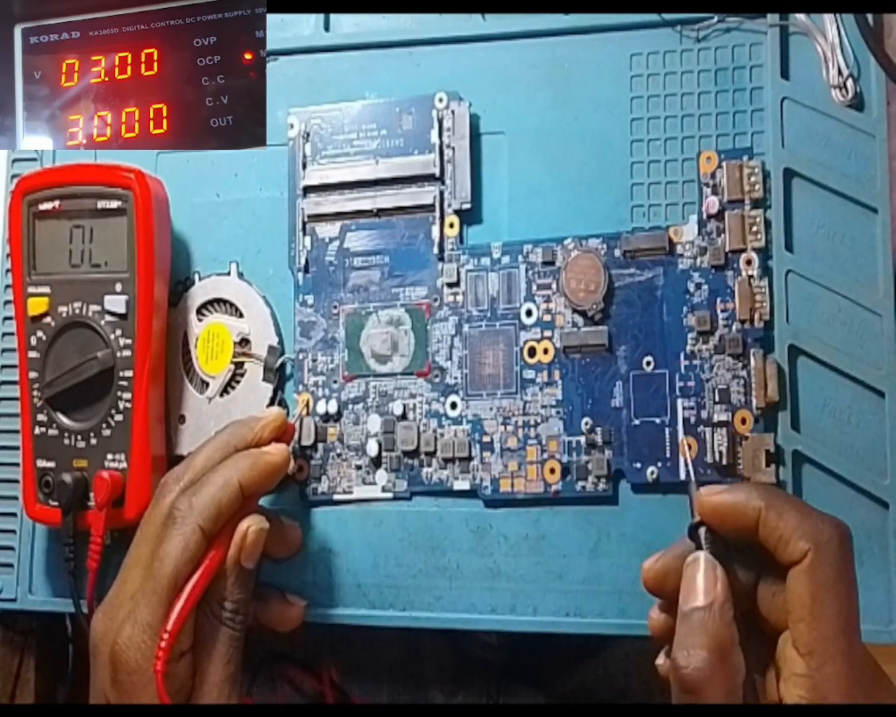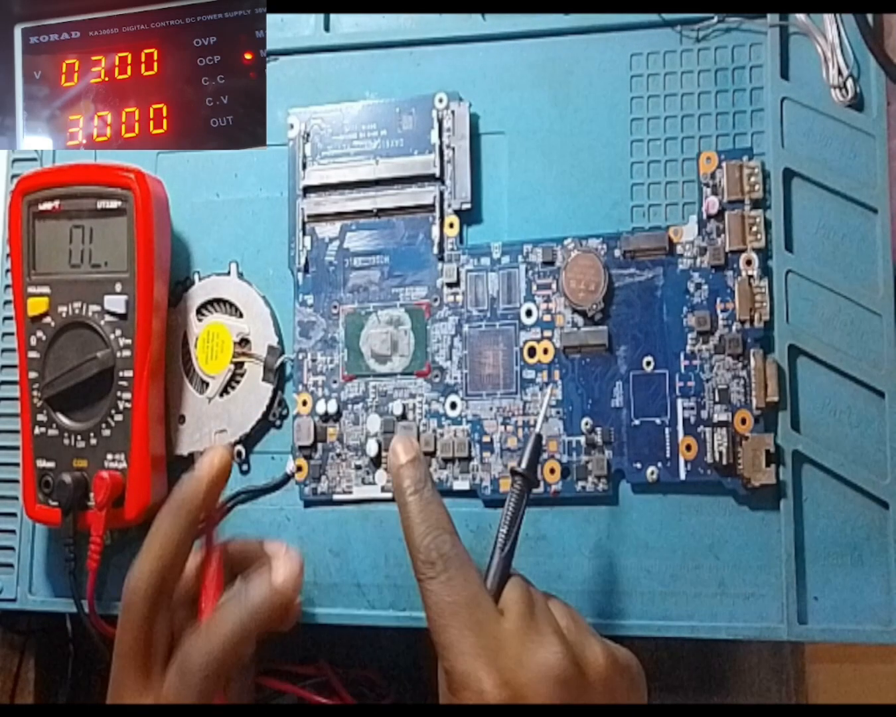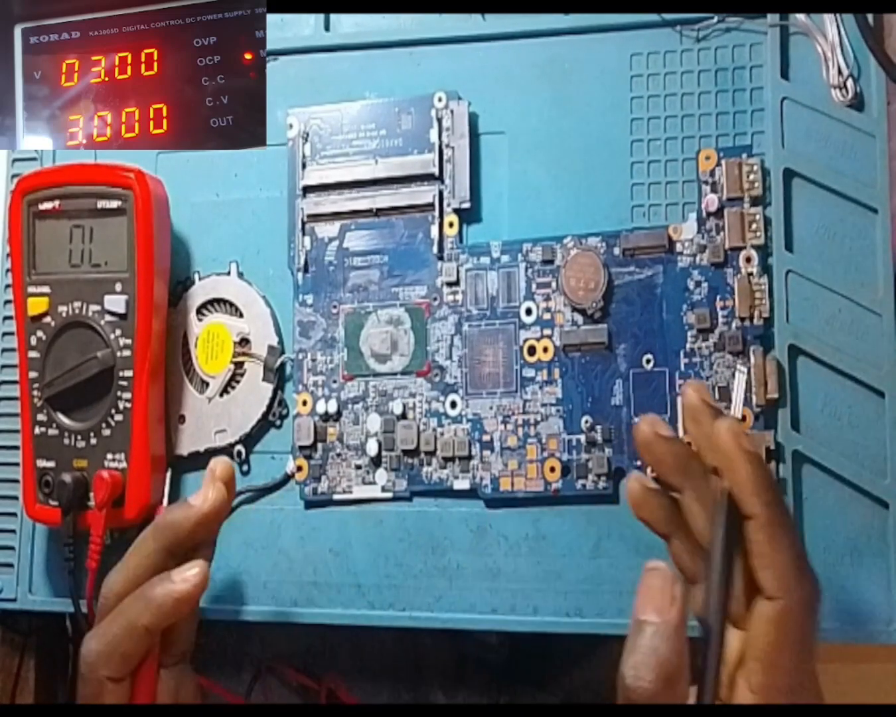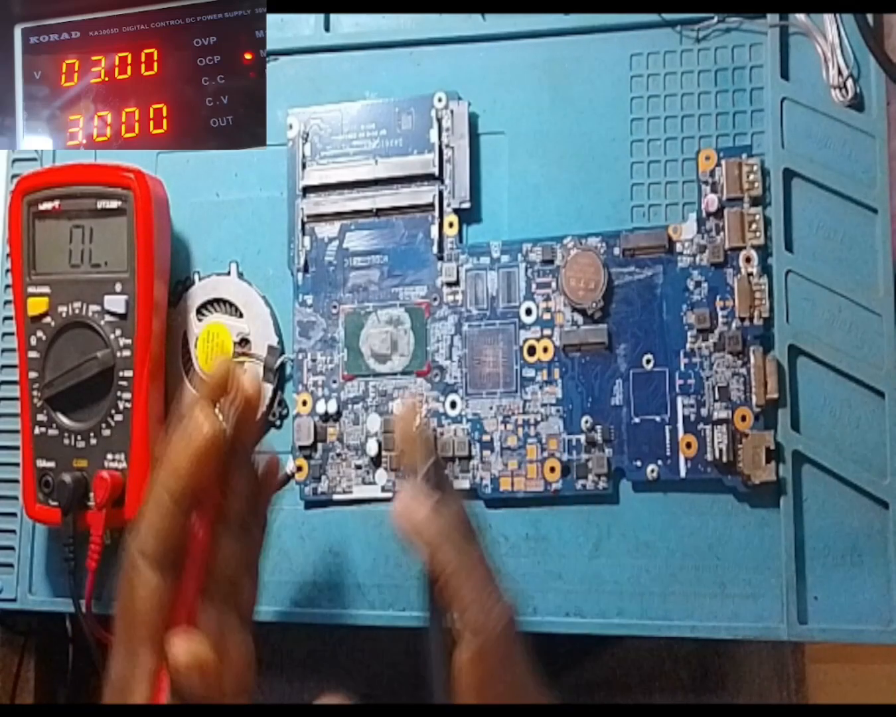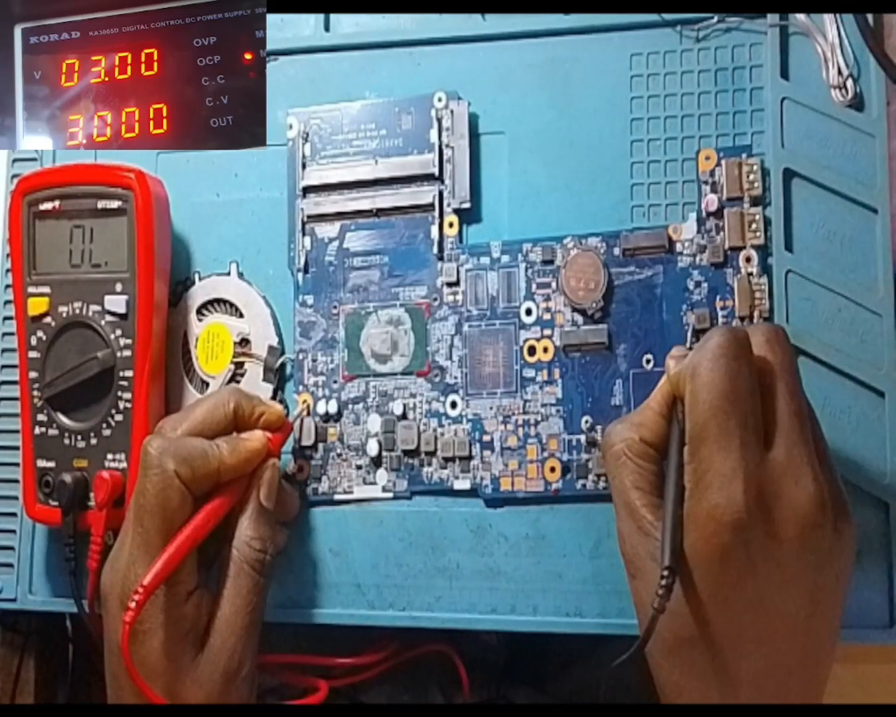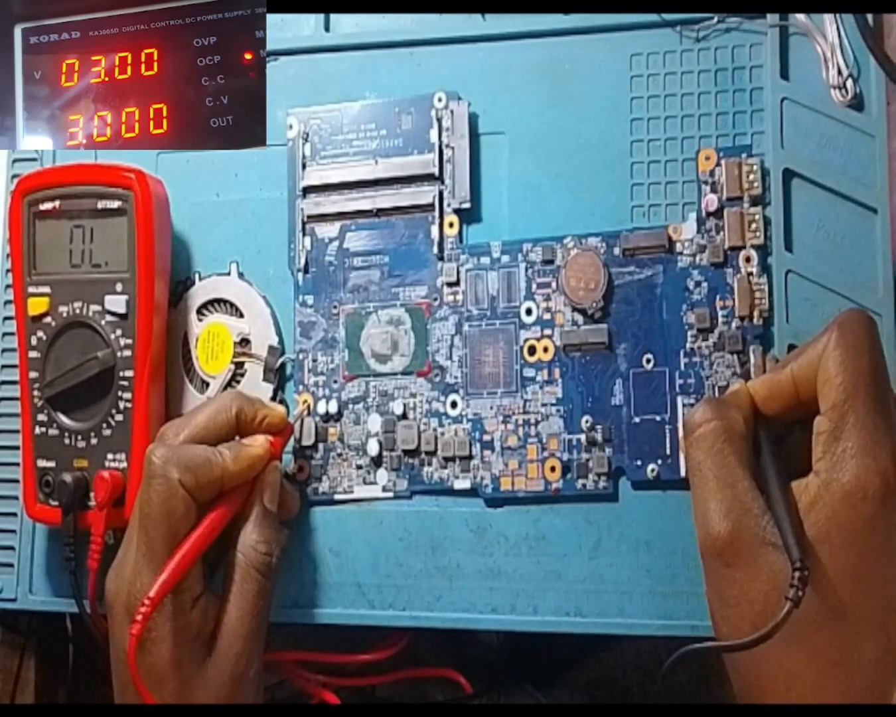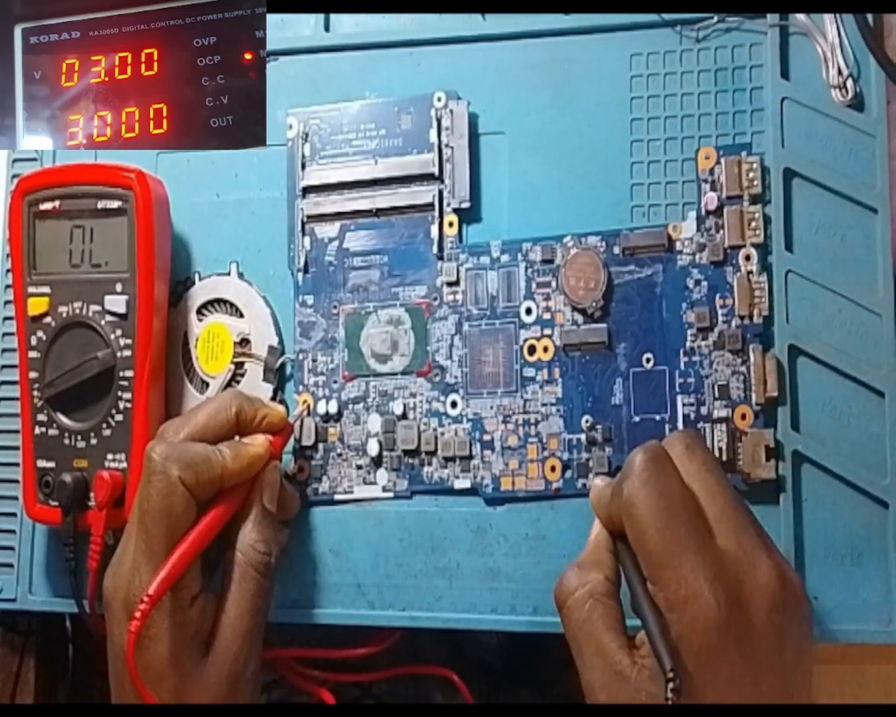So let us confirm our coils. So these are the coils, these things, these ones, these are the coils. So most laptops, they use coils to drive the power all over the motherboard. So let's measure our coils. That one is reading infinity, so that means it's good. OL means infinity, so it is good. That one is good.